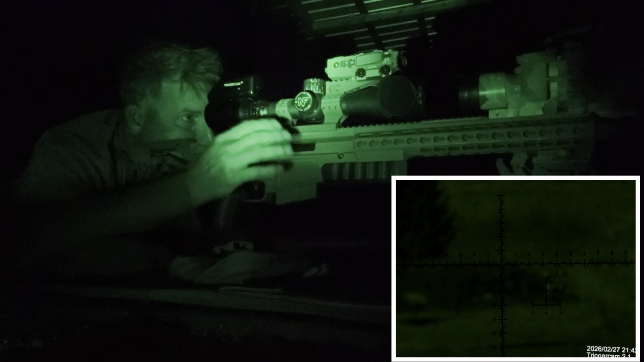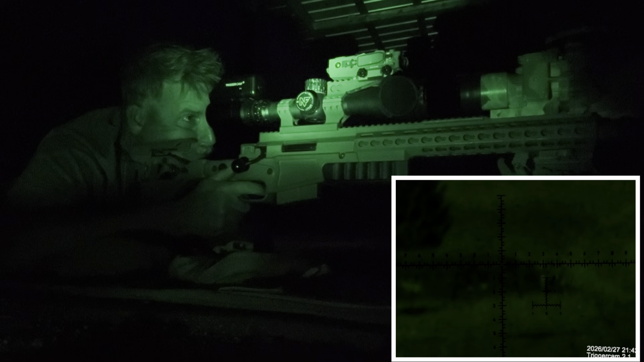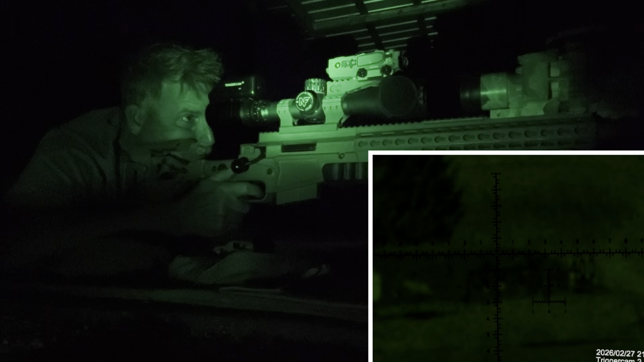Impact. All right, so if you measure the width of that target, it's actually about 0.4 wide total, but from center it's 0.2 to the edge. I'm gonna do this for the 6 inch.